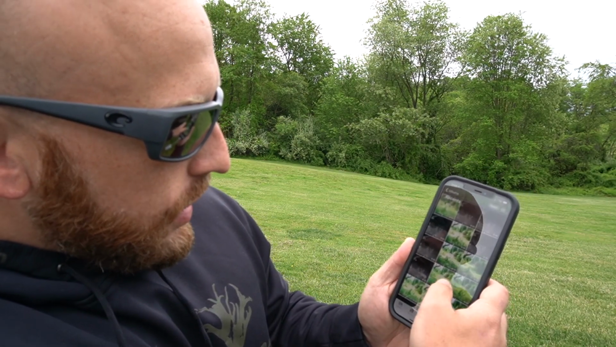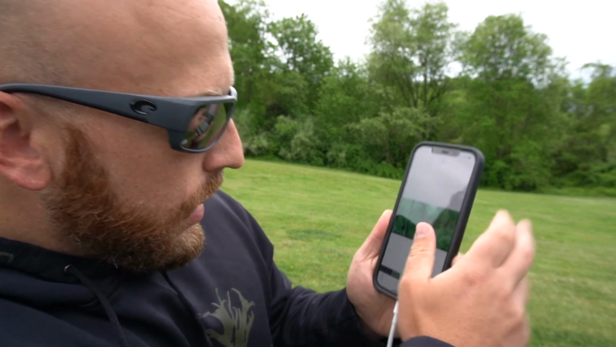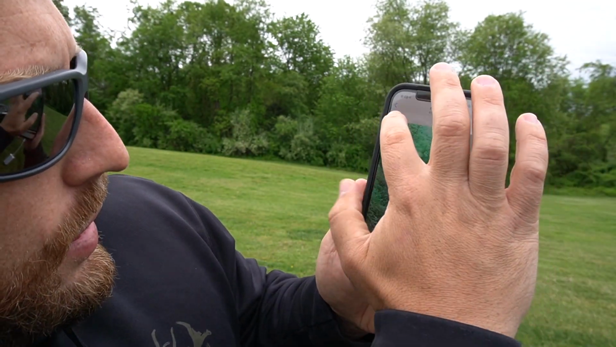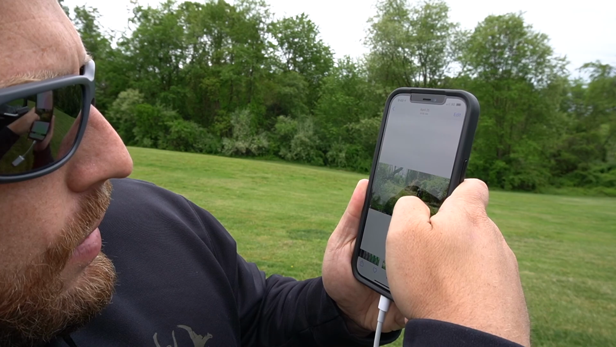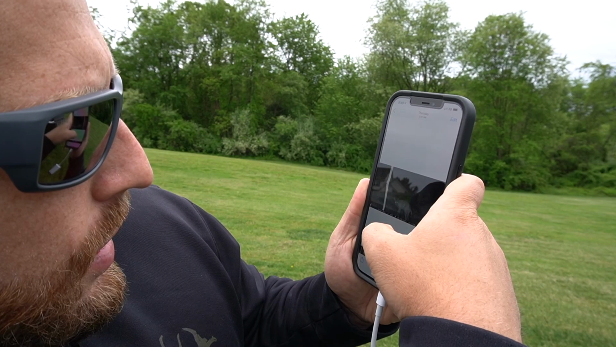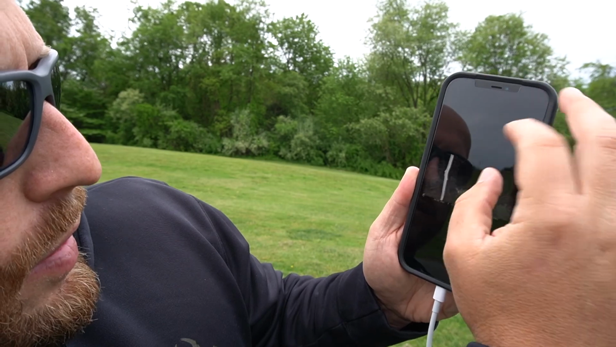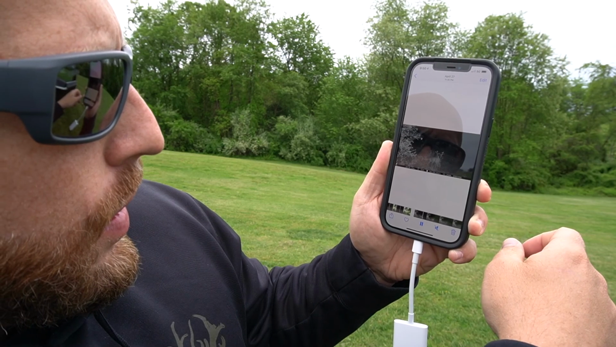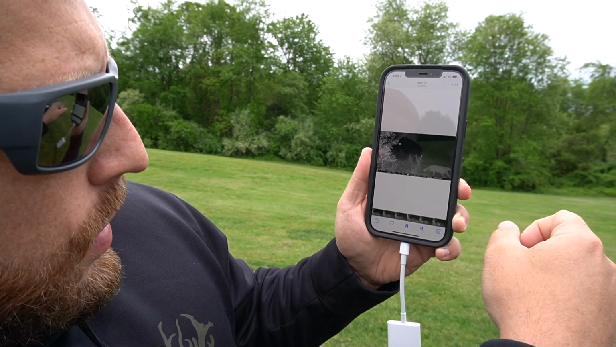You can see all our stuff right here that we got. See that doe coming down the trail. 6:47 a.m. I don't know what triggered that one. That was us. Let's see. Looks like a little buck there. Coming through at 4 in the morning. Here you go. Here's the doe. 3:30 in the morning. Another one.